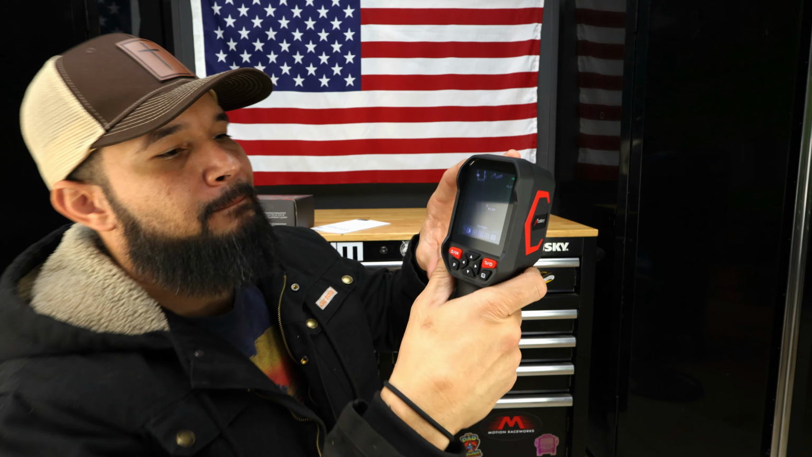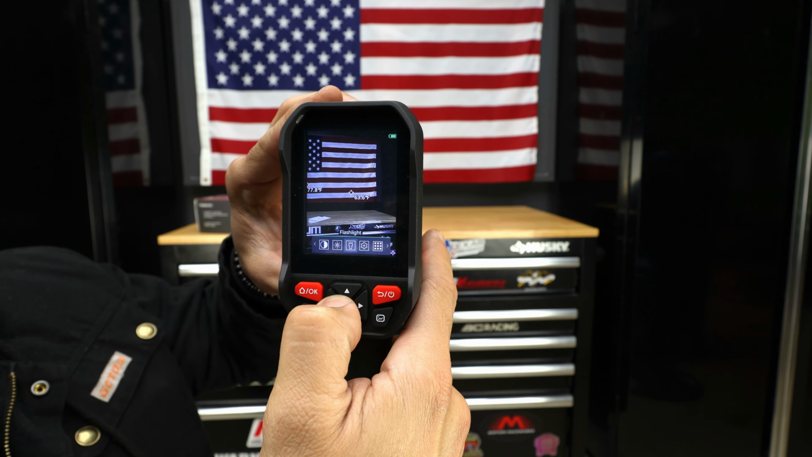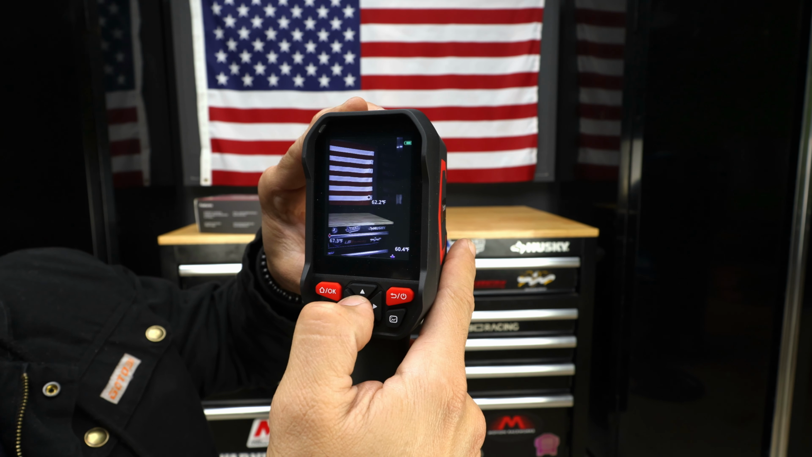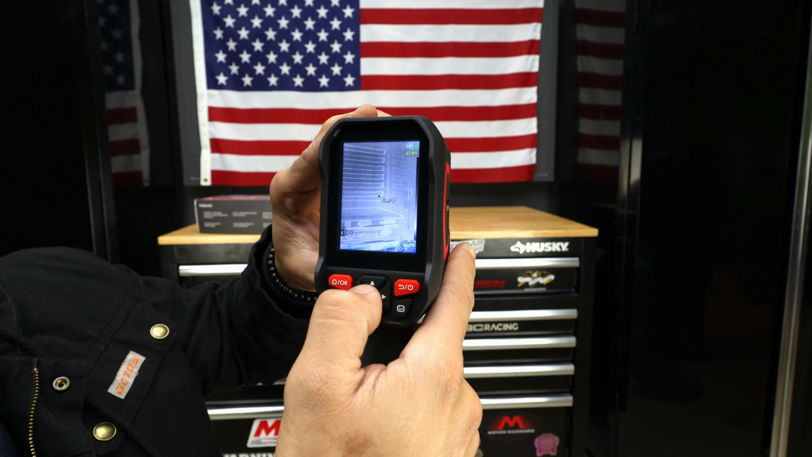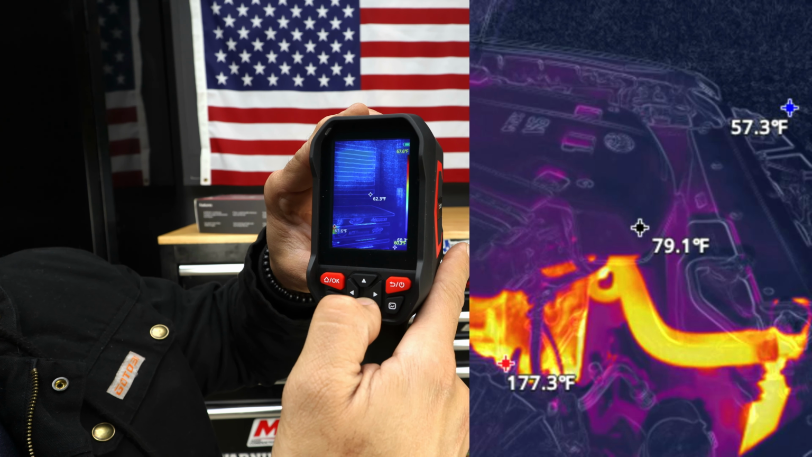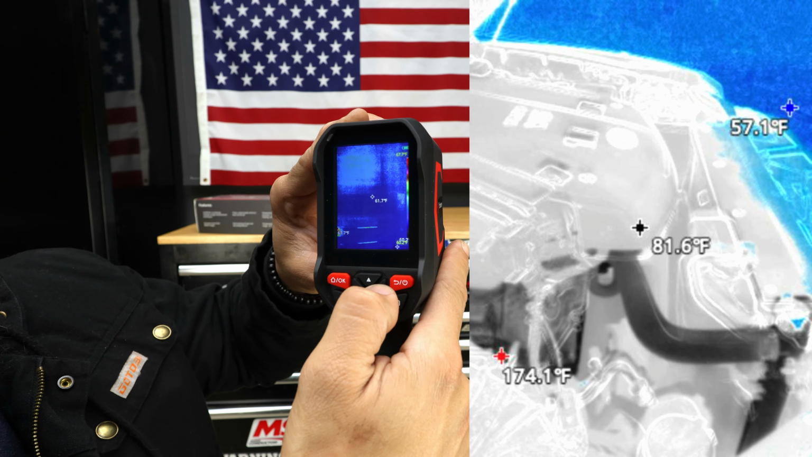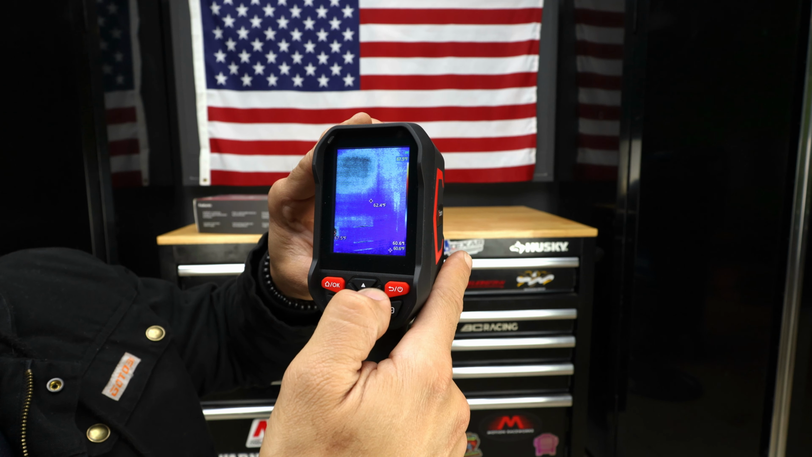That's another of the cool features of this thing, is that when I go look into my image, I can look at it in so many different ways. And let's see, so just by pressing left, I can change how I want to see my image, and there are so many differences. So you can play with that and actually pick whichever you like the most.